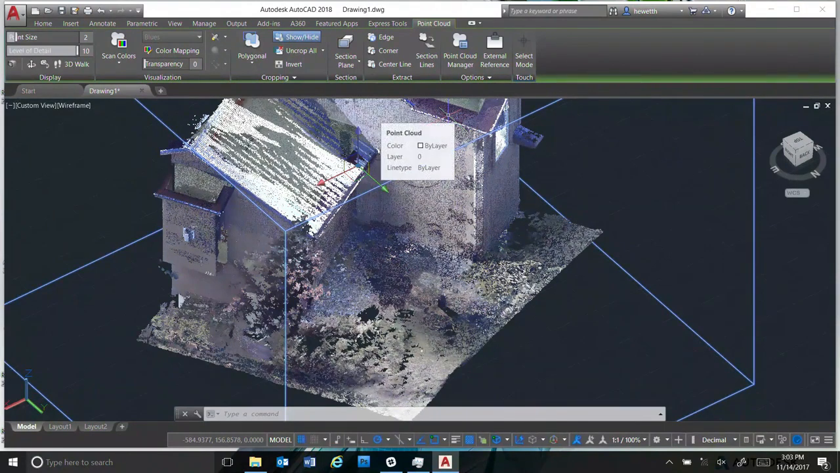But I want to just show you some of the tools. So cropping, again, clipping outside: just select it and then use the polygonal, circular, or rectangular cropping just to get to the area you want.